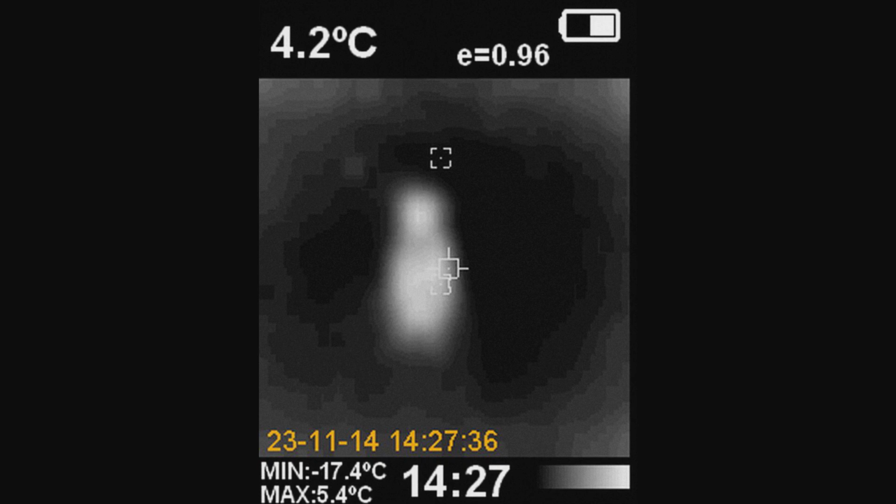Taking that still. That's my house. And I don't know if you can see... on the trail. Okay, let's take that still. Now we're going to look at the ground here.